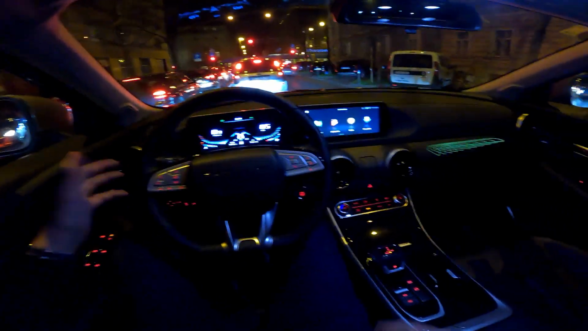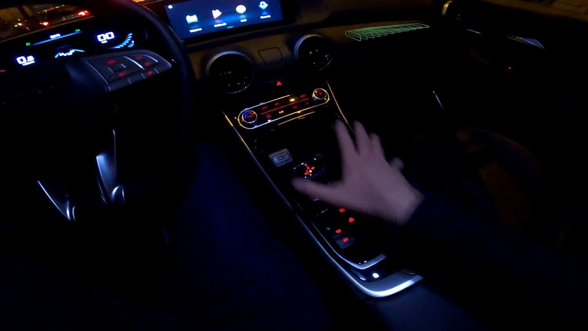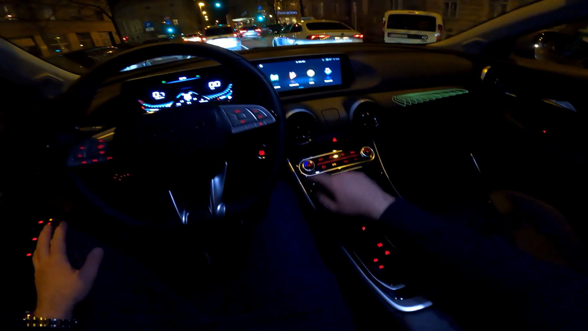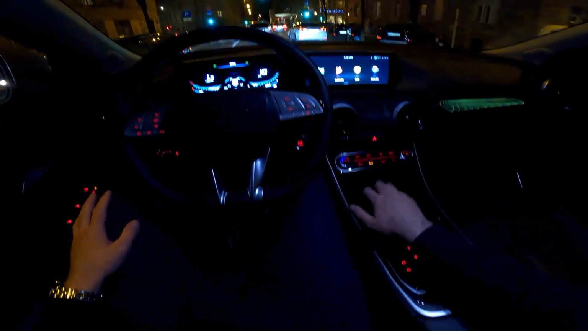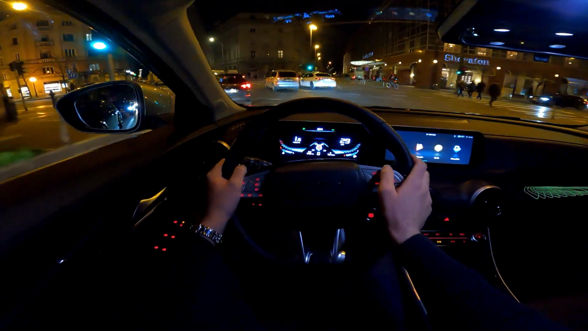And I want to hear your thoughts. Now that we are stationary, I can also show you the central console here. So the USB port, storage area, here are the switches for the AC, and the cup holders and the storage room here in the middle.